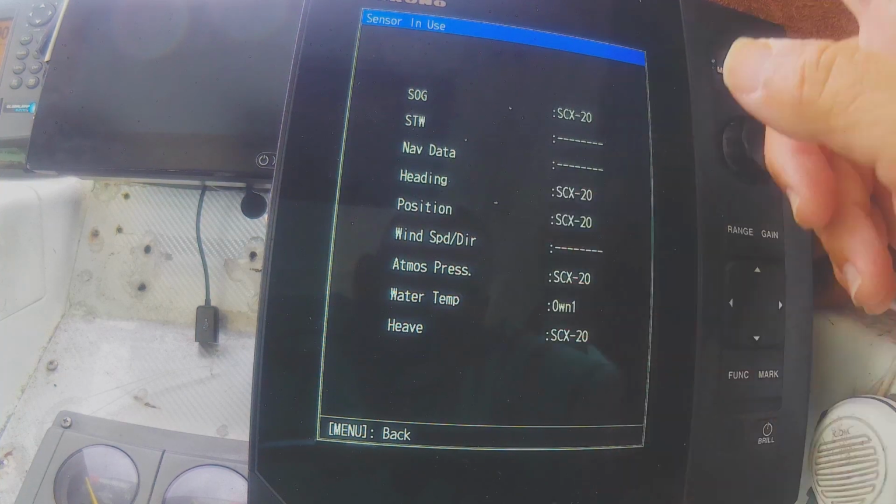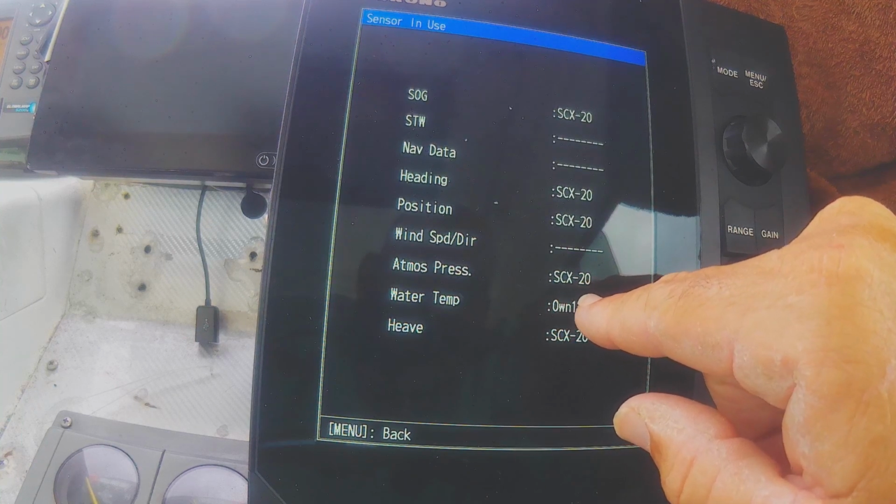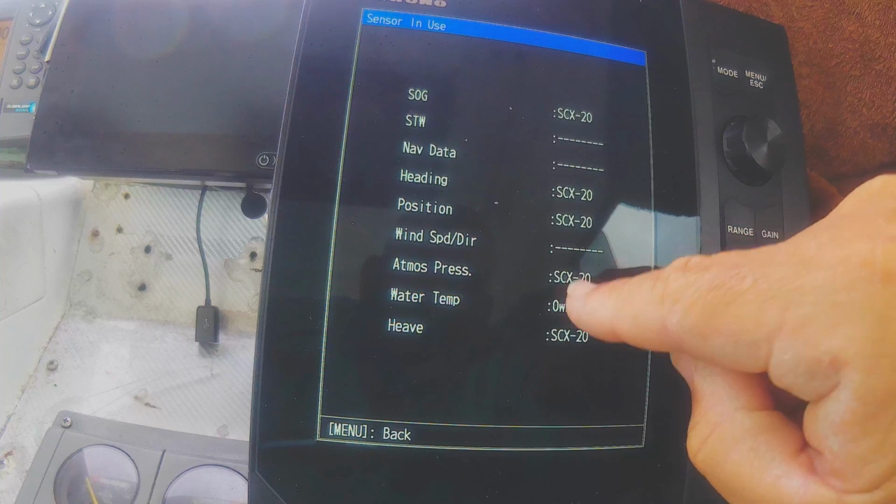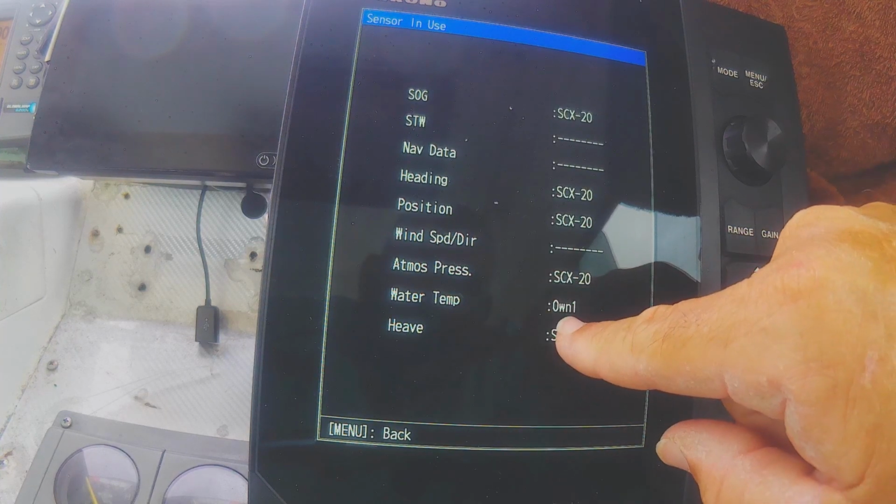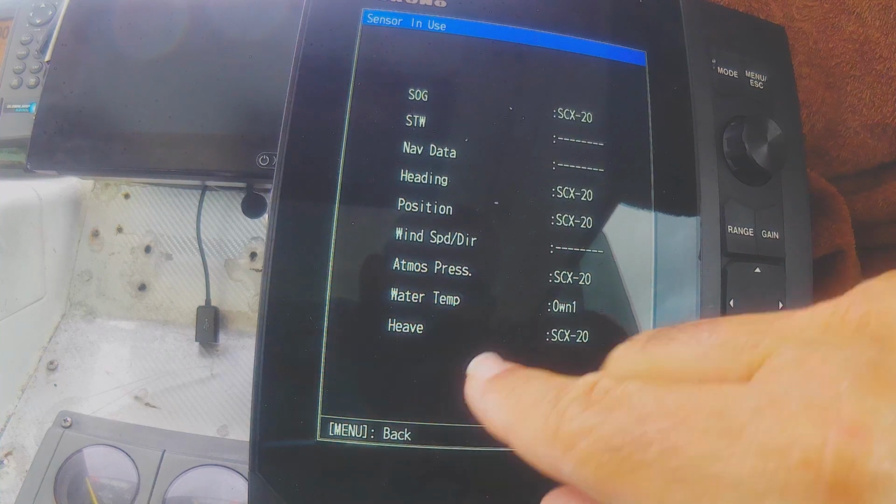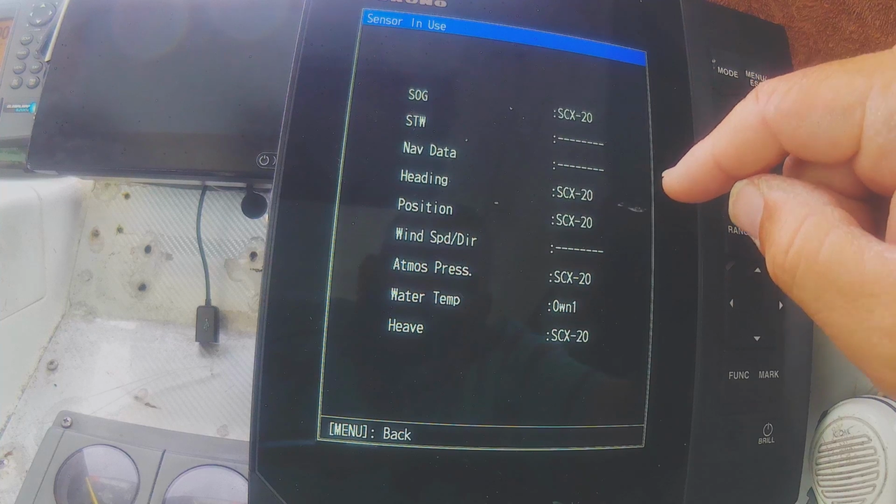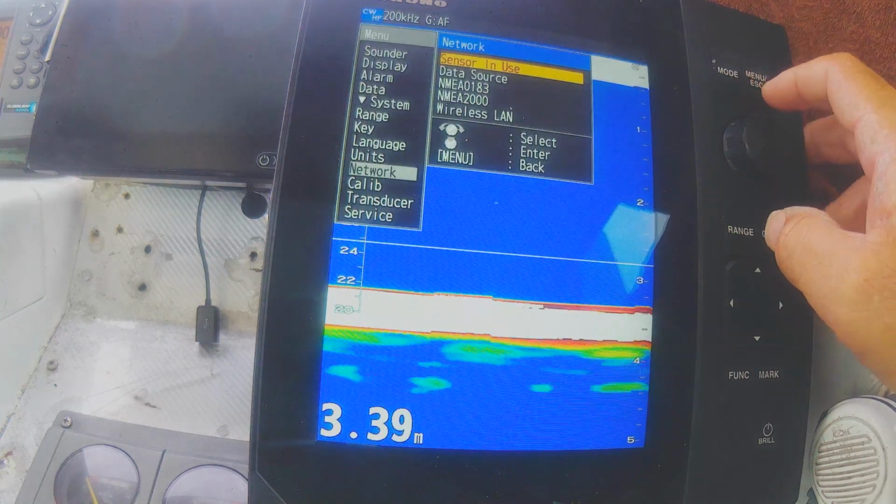pressure, so in my nav pages I've got pressure, so you can see if you do have a rising or falling barometer, and that does affect fish of course. Water temp, so that's my own, that's the transducer information. And my heave, this is the one we had to get going, the SCX20, so that I get the heave compensation happening. So hit escape.